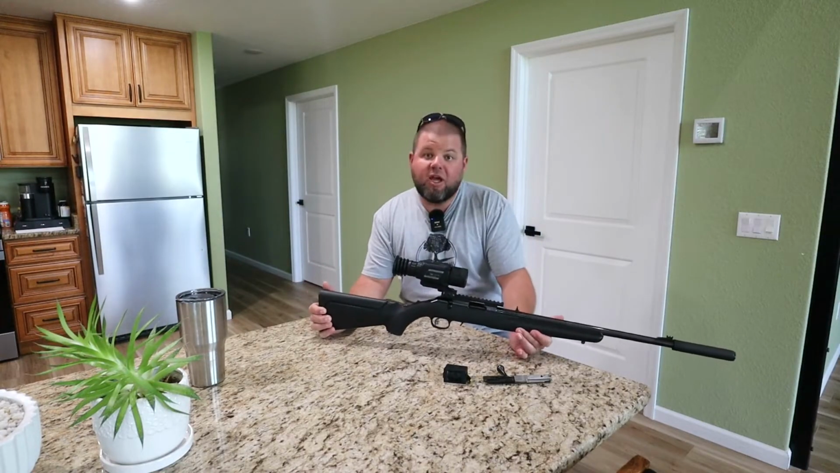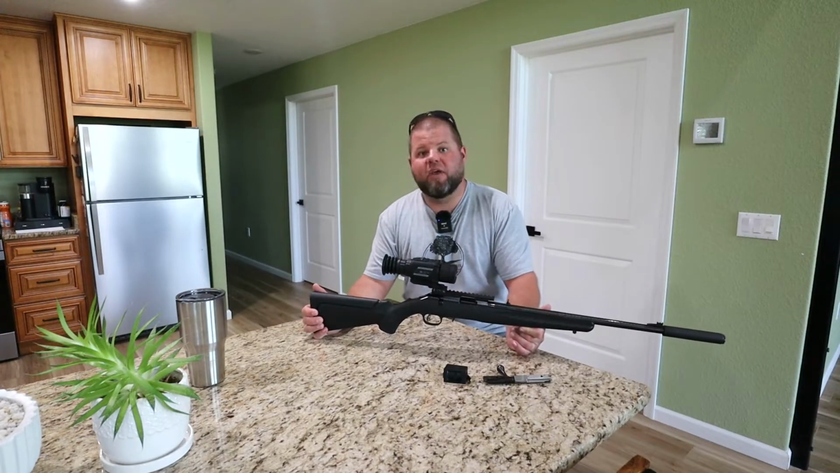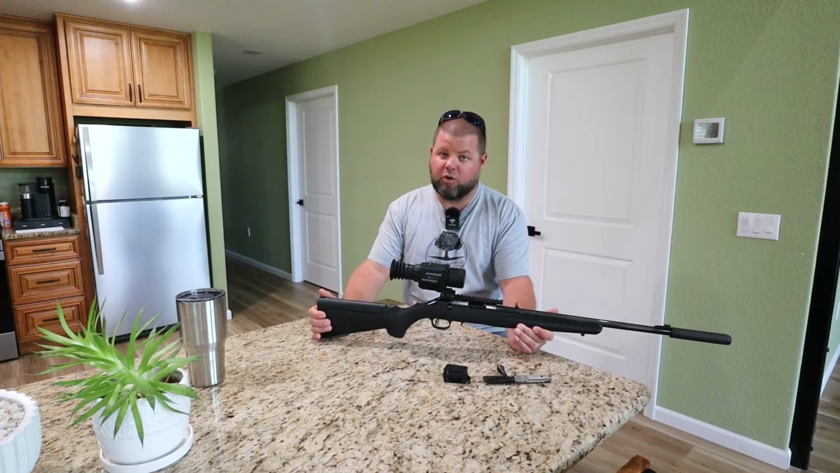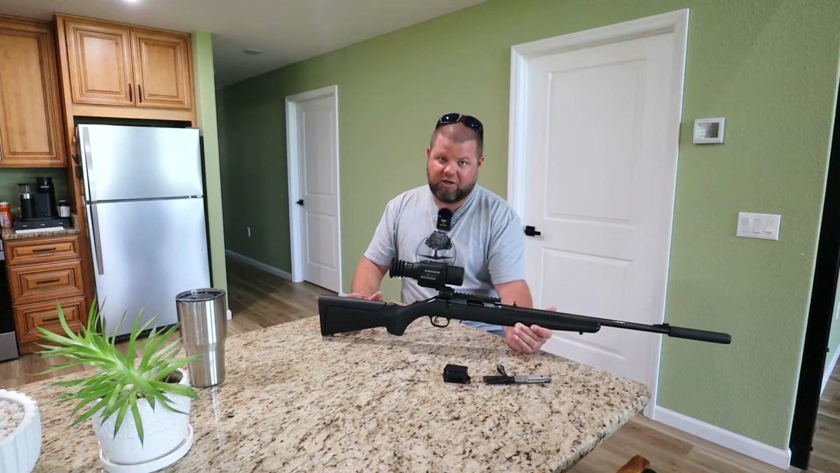Now with this sitting atop a 22 mag, suppressed 22 mag at that, obviously I'm not hunting at long ranges. I want a nice quiet package that can take care of the major armadillo infestation that we've been having on the property. If you watch our other channel, you know what I'm talking about. Holes everywhere in our pastures, all around our property. I have lost count of how many I've dispatched with this setup.